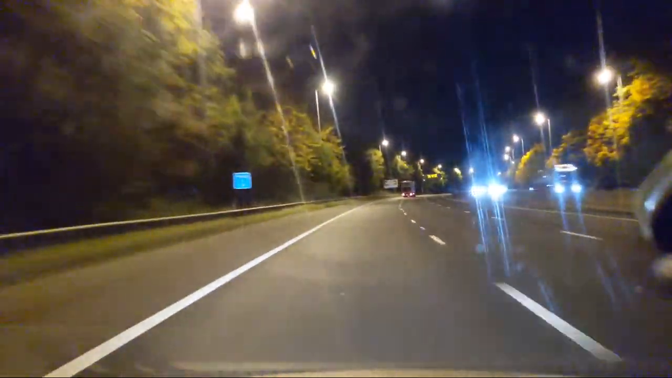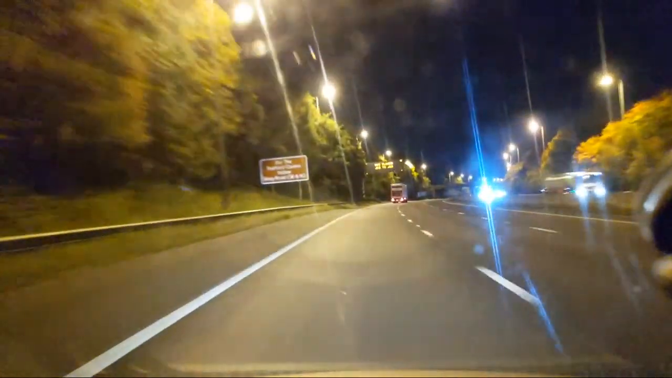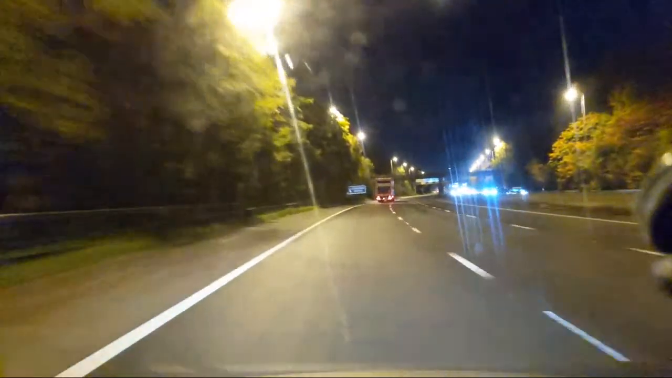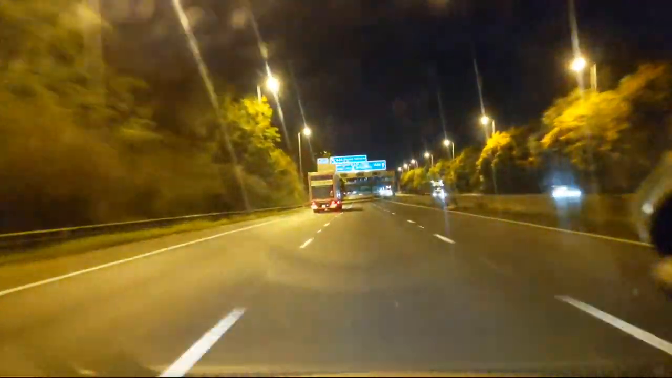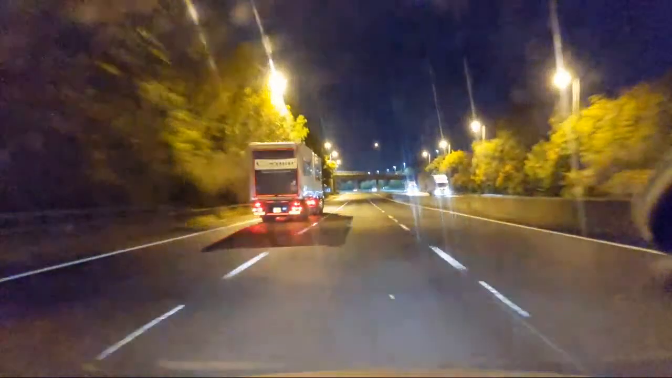So everyone's behaving themselves today on the motorway. I'm just about doing 70, just under 70, and I wouldn't say I'm being overtaken. Because I'm not. Fair. Right, Cheadle and Wilmslow exits.